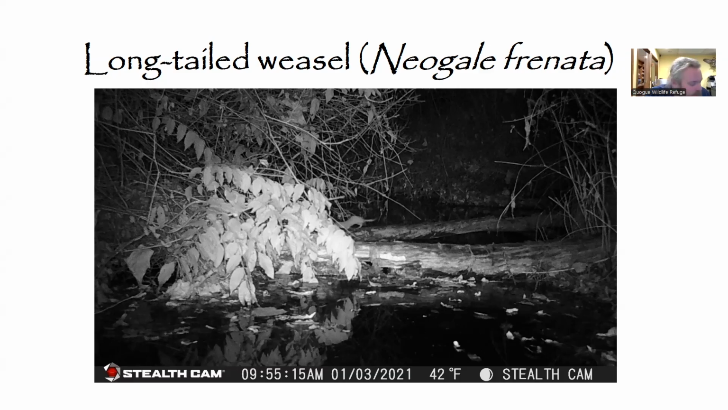And another really interesting thing with these guys is very often they will cache, it seems like trophies relative to their hunt. And here at the refuge, a number of years ago, when the entrance booth was being replaced, they found, one of the walls absolutely filled with bird skulls. So they believe that the weasel was stashing the skulls in there, which is pretty cool.